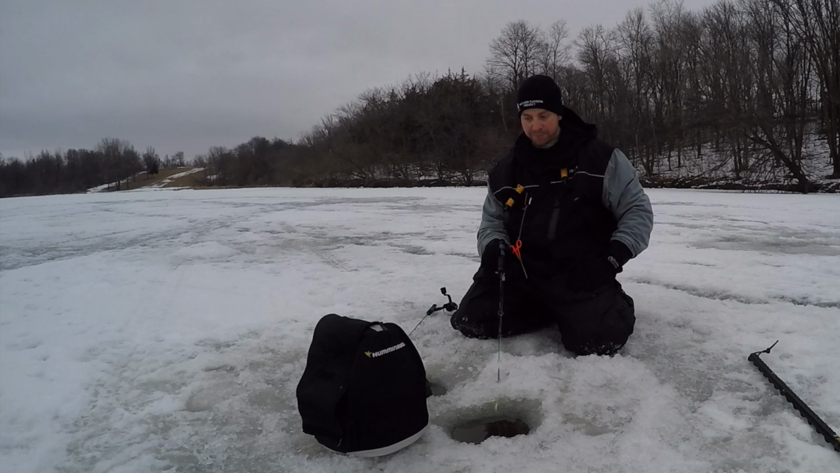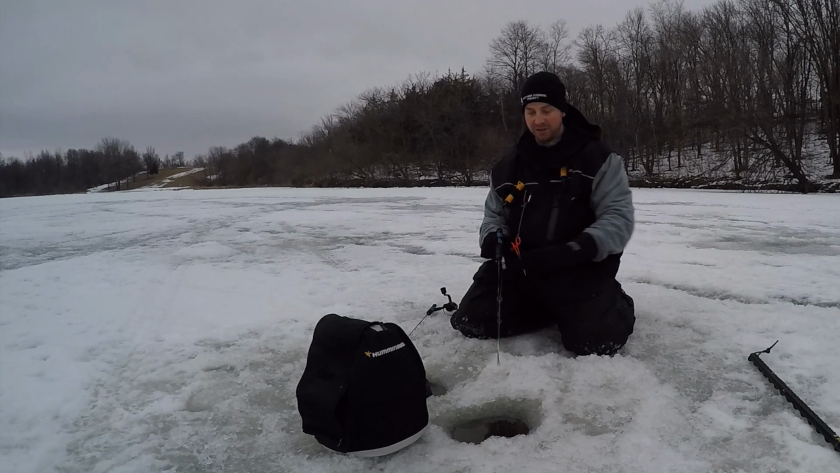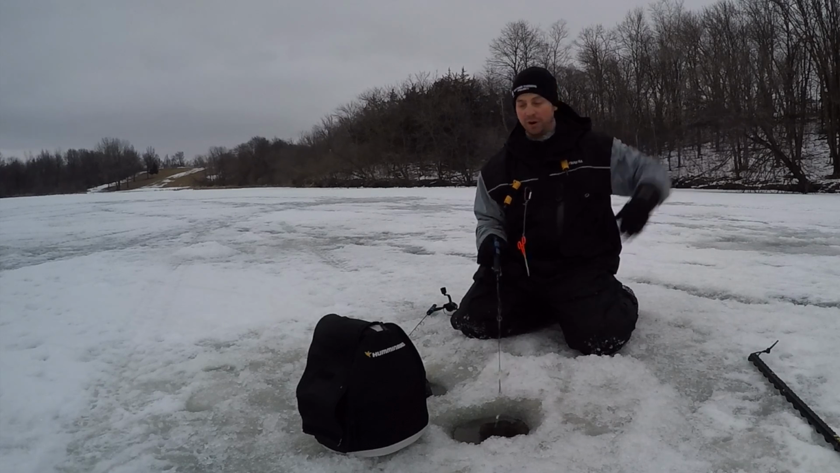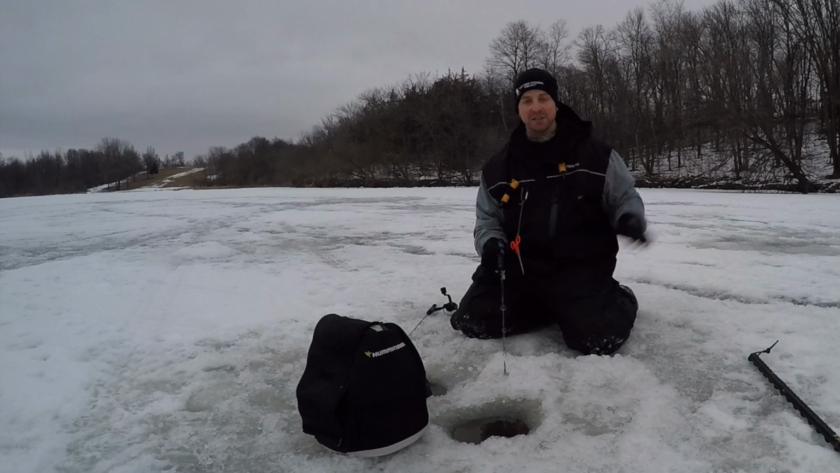There's some movement through the graph. Essentially what we've got here is a pretty open lake. There's not a lot of structure as far as like submerged trees and stuff, except for right along the banks and where the DNR has put some in. But what it does have is a lot of contour.